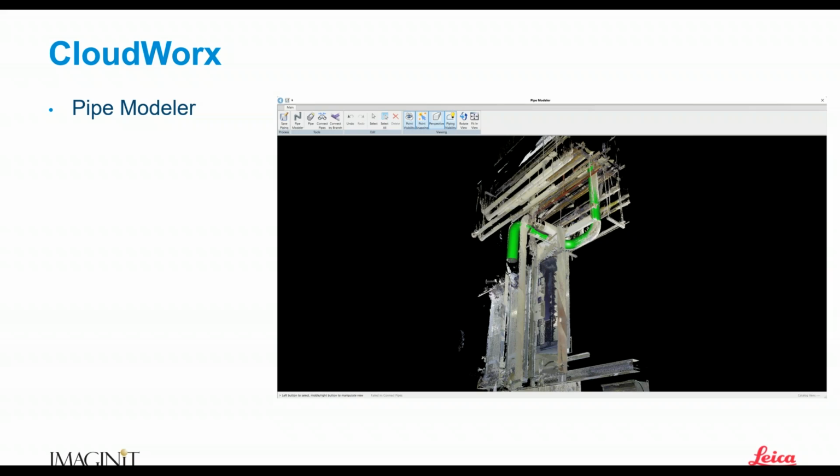Now, if you have enough data on that pipe or on that pipe run, the software will go ahead and follow that pipe run as far as it can, putting in all the tangent pieces of pipe. Once you look at it, it gives you a preview of what it's done. You can put in a standard bend ratio for your pipe elbows.